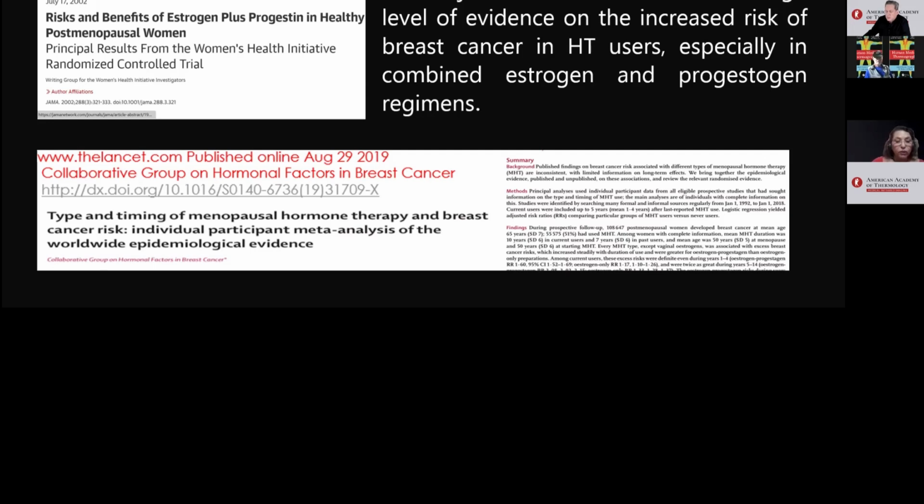Similar to this randomized trial from the Women's Health Initiative in 2002, and this meta-analysis and systematic review of prospective epidemiological studies from the Collaborative Group on Hormonal Factors in Breast Cancer, published in the Lancet in 2019.